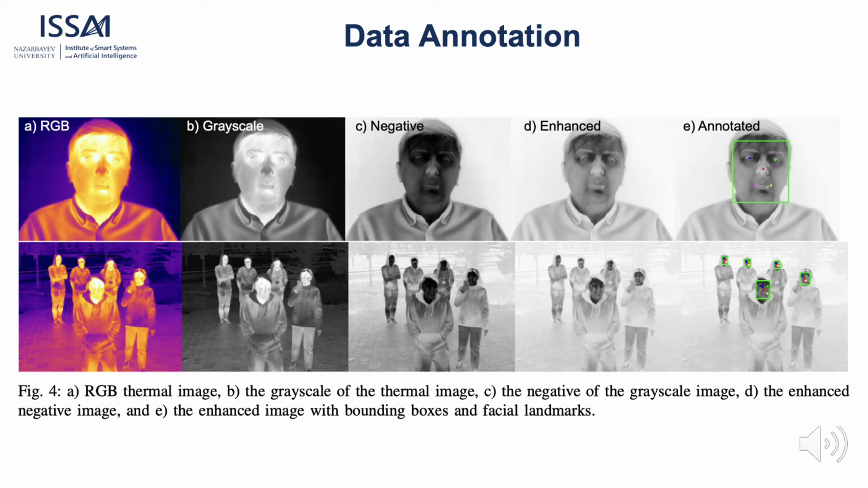Therefore, we processed them to ease the manual annotation as shown in the figure below. In the beginning, we converted thermal images from RGB color scale to grayscale. Then, we inverted the grayscale images to get the negative ones. After that, we applied gamma correction to the negative images to increase the brightness. Finally, we inserted bounding boxes and facial landmarks on the enhanced images.